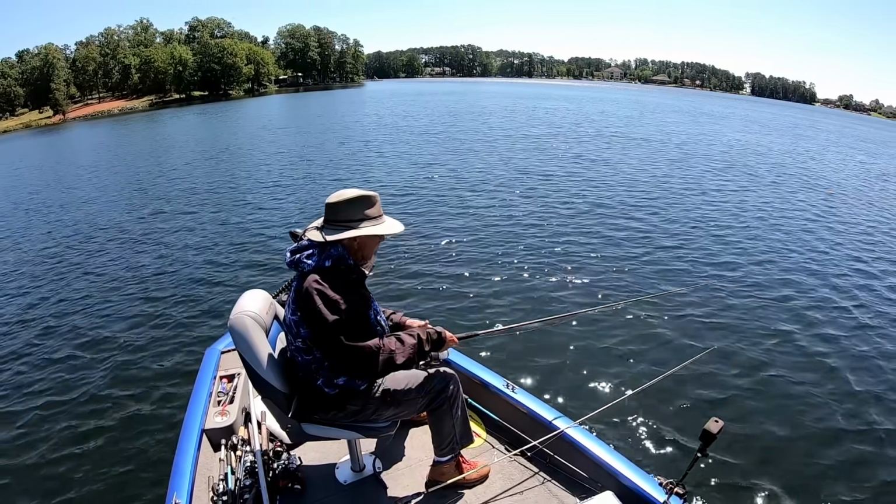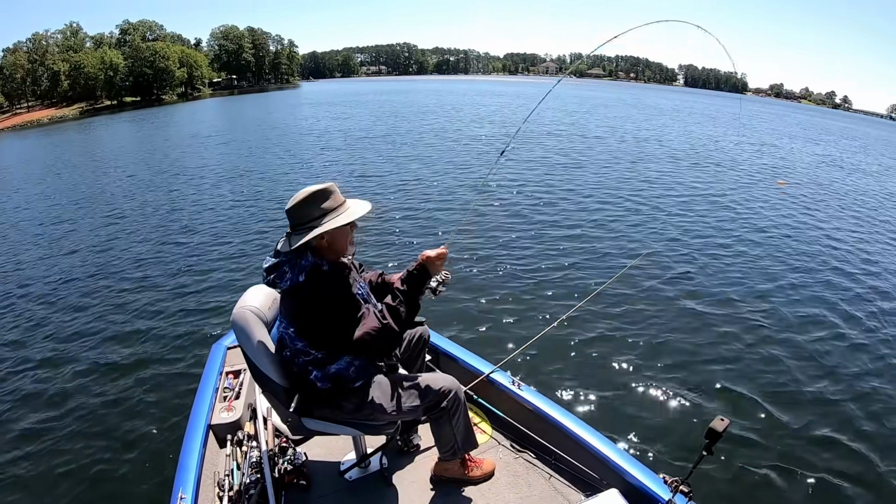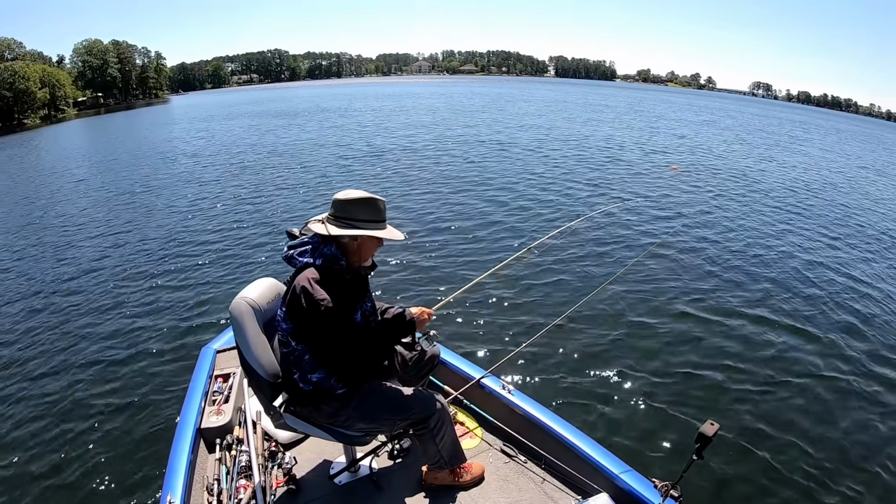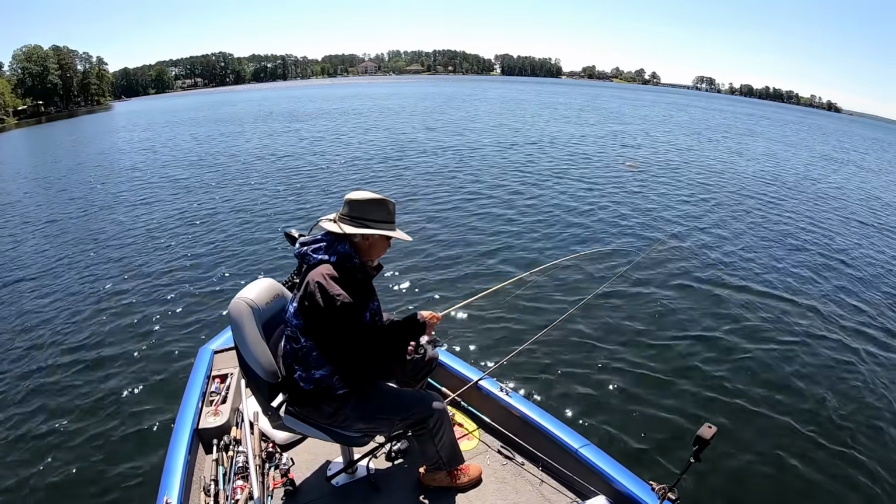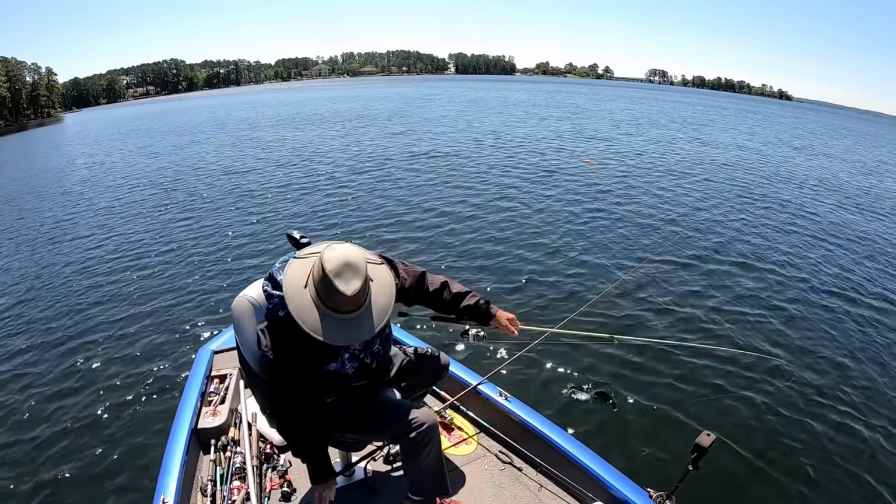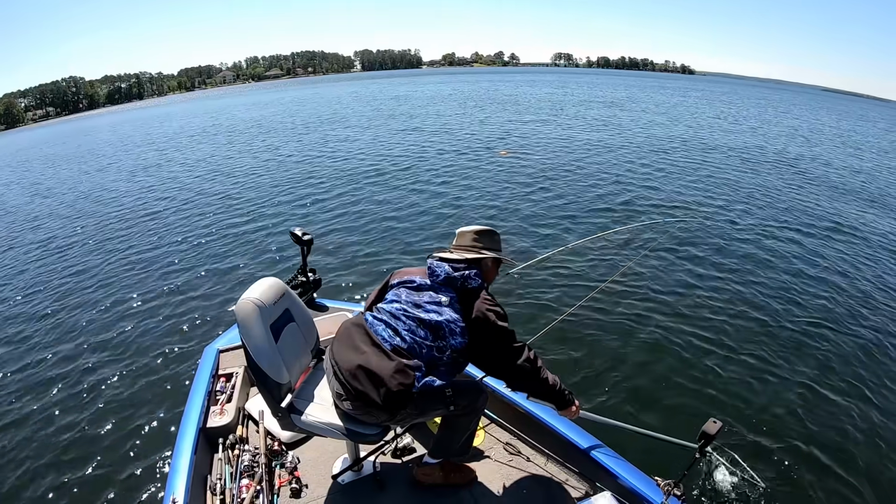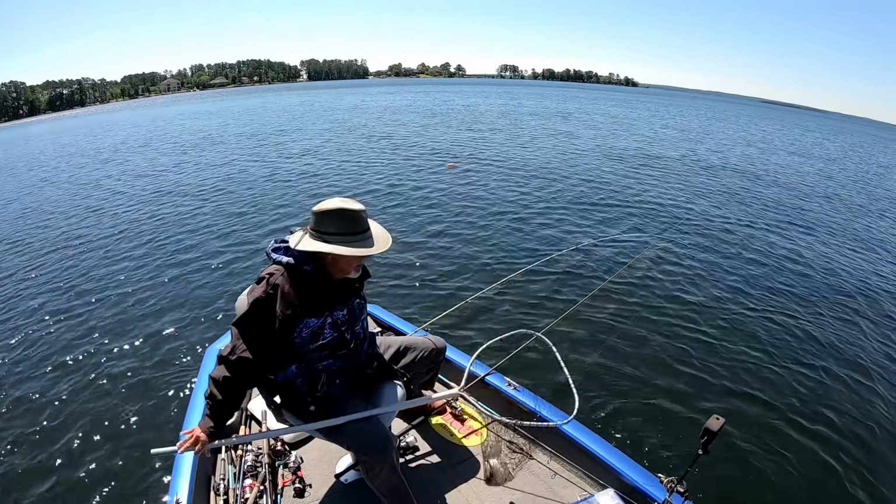There again, these old crappies, there's a bite, there's a bite. They're just cruising around out there. What are they doing? That's a big one. That's a big one. Oh my, that's another big one. Hey, what crappies! Unbelievable.